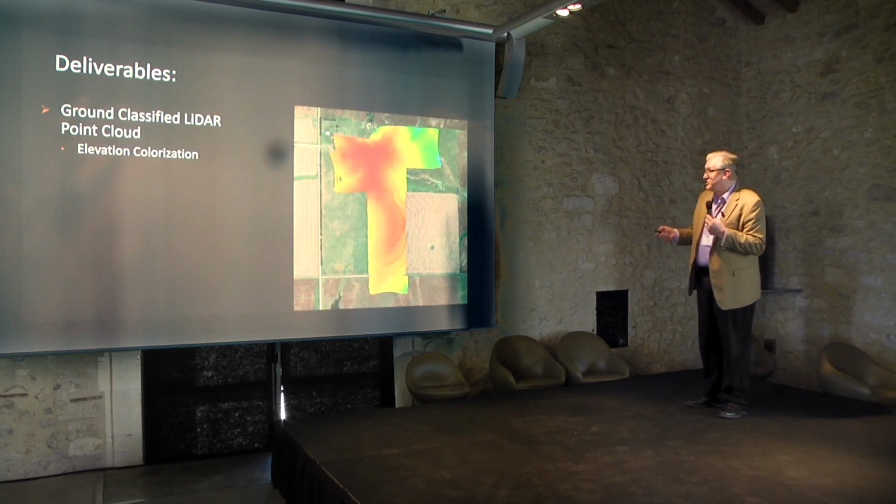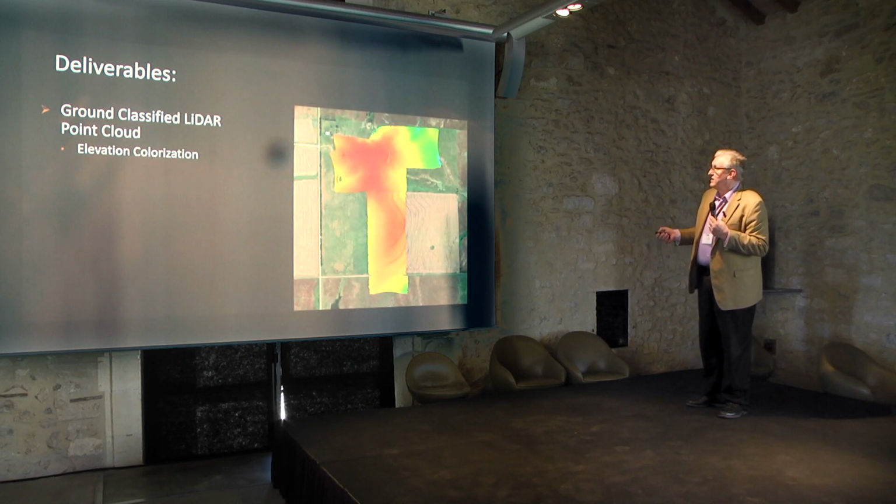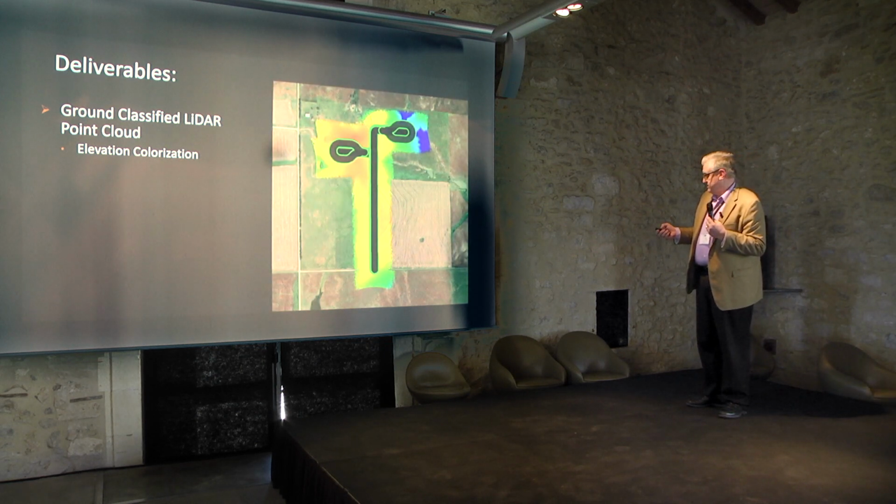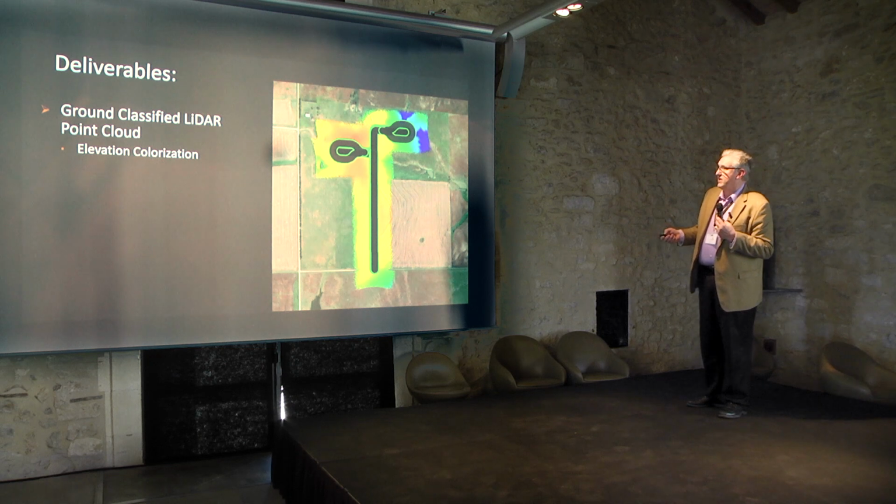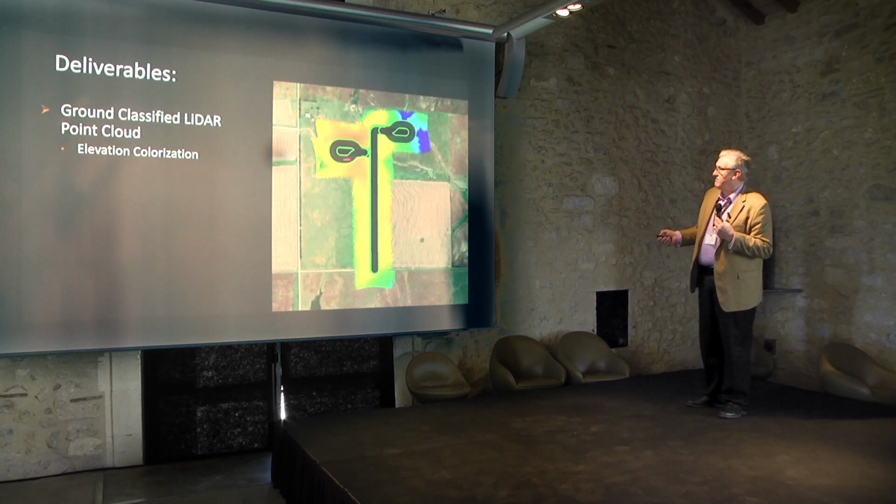This happens to be a particular pad site. So you can see this is just the terrain, and it's just the data. The data is just colorized by the height of the terrain. That's it, okay? If I go to the next one, this is the ground classified LiDAR point cloud, again, with the design file laid on it for each particular pad, all right? And again, elevation colorization.